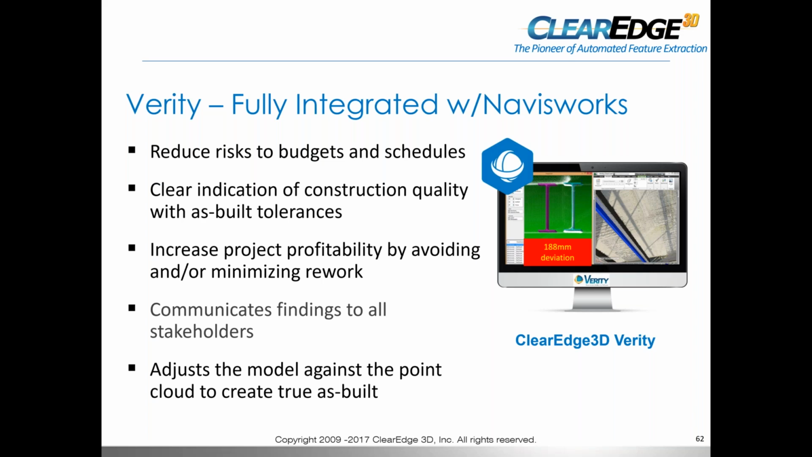It also will increase your project profitability by avoiding and minimizing your rework. Again, that's where your cost savings and schedule savings is. And the two go hand in hand. If you could minimize your schedule overruns, you actually increase your profits. Or if you could eliminate it, your profits go even higher. You could communicate all the findings to the stakeholders. And again, the other key is you could actually adjust the model to create a true as-built, and we'll show you that today as well.